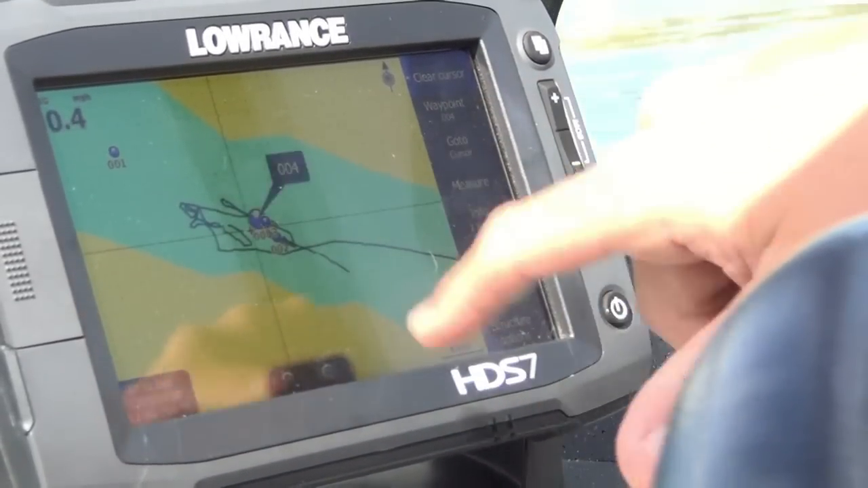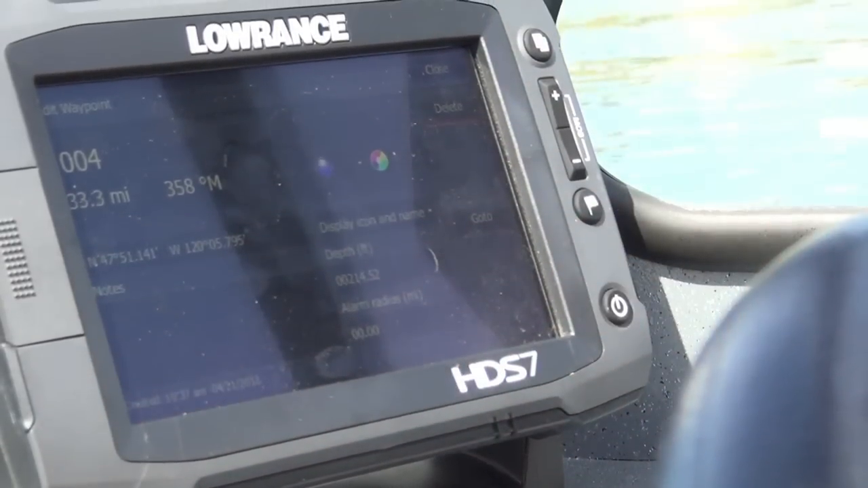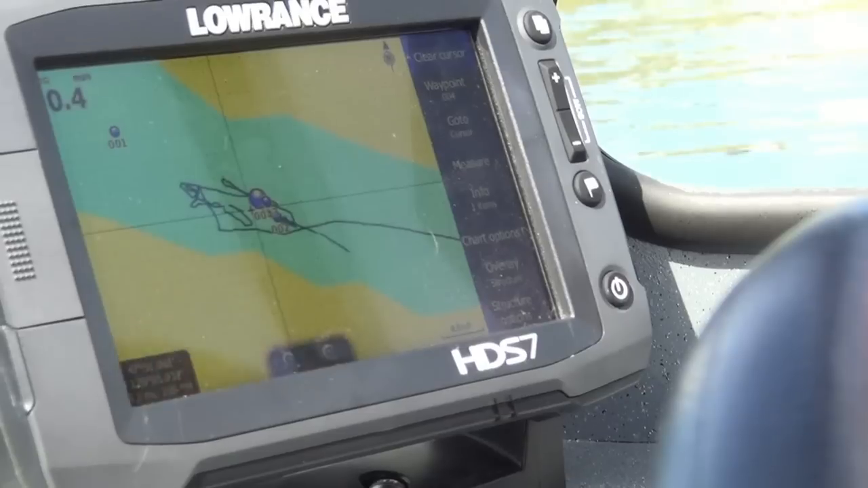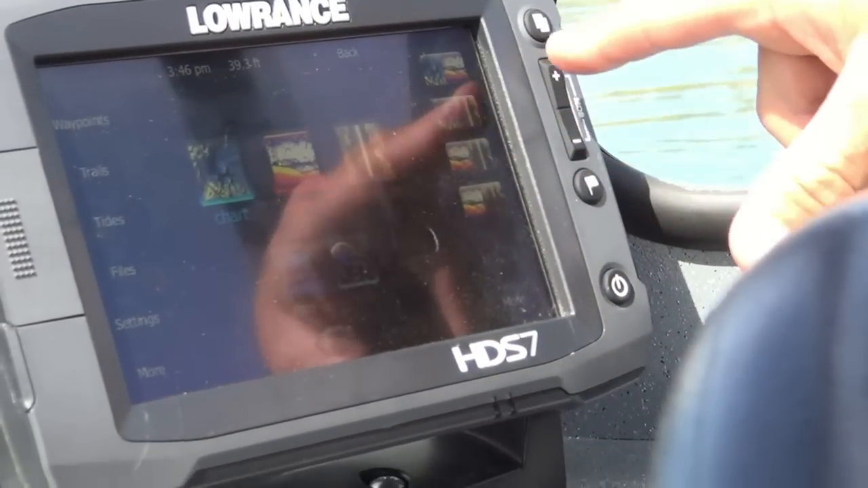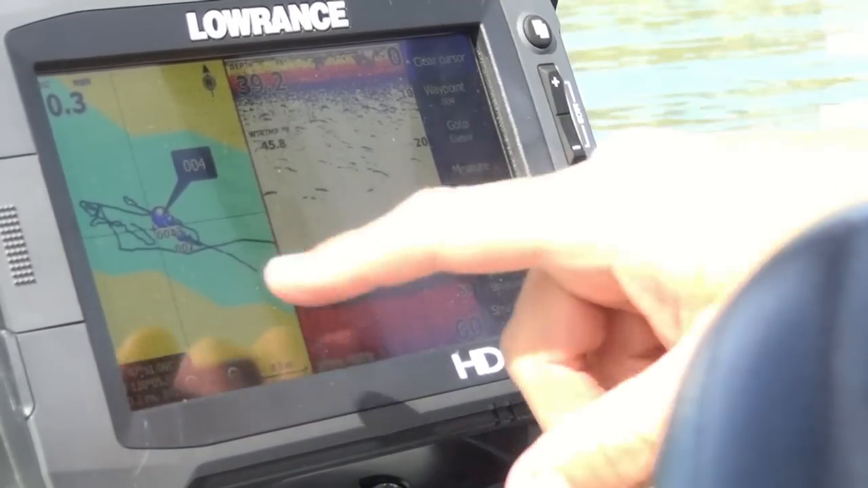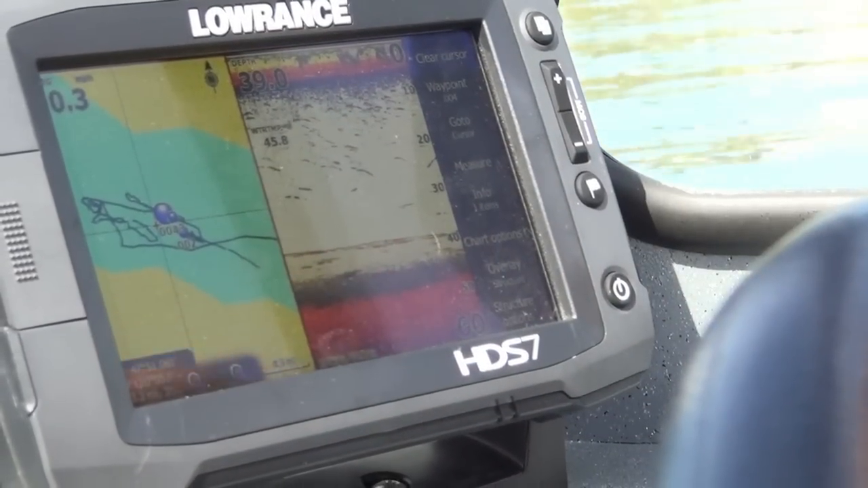If I want to see exactly where his waypoint is, I can tap on that waypoint, and there's his lat long and all his information about where he was. Incredible. Now, as far as viewing this information, we're going to go back to the main menu page, and on the right hand side it gives you several options. The first one here, he has his GPS on the left side and the sonar on the right side.